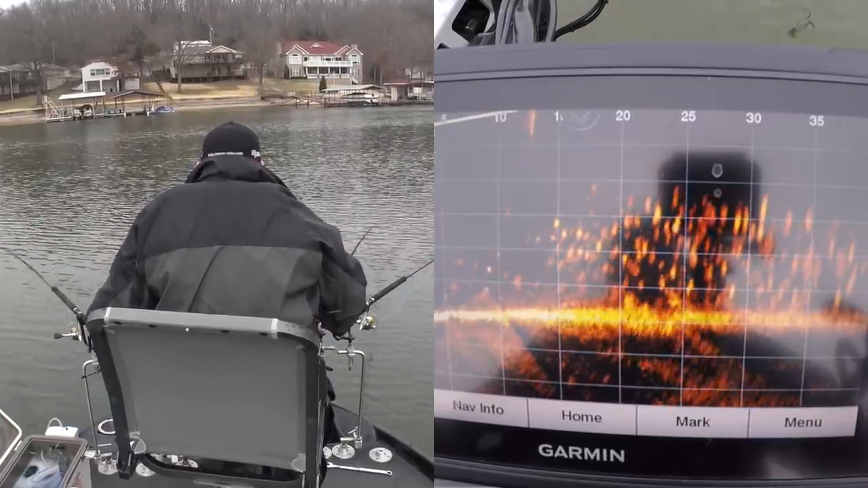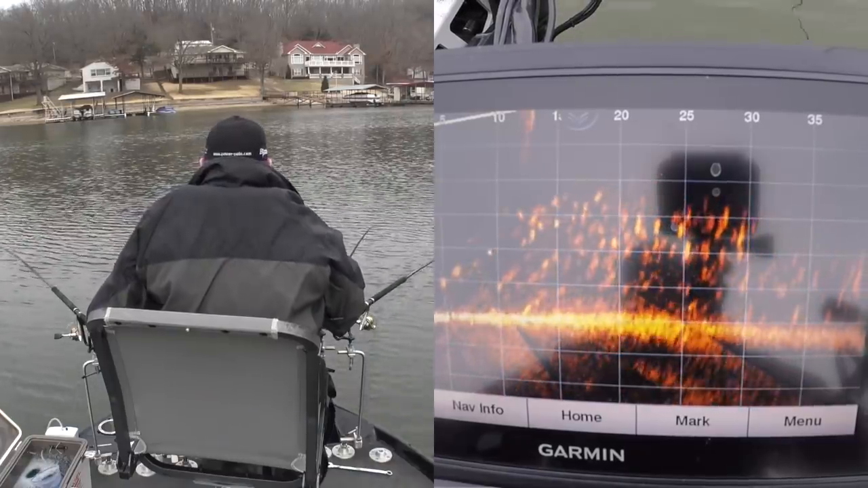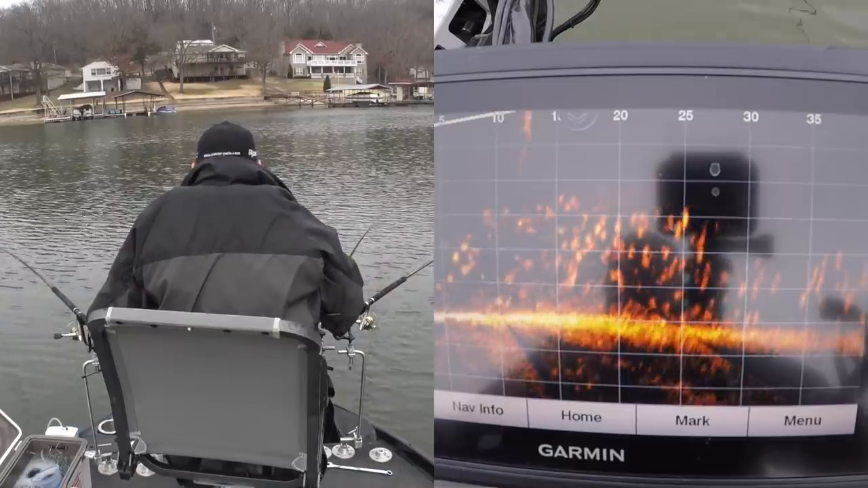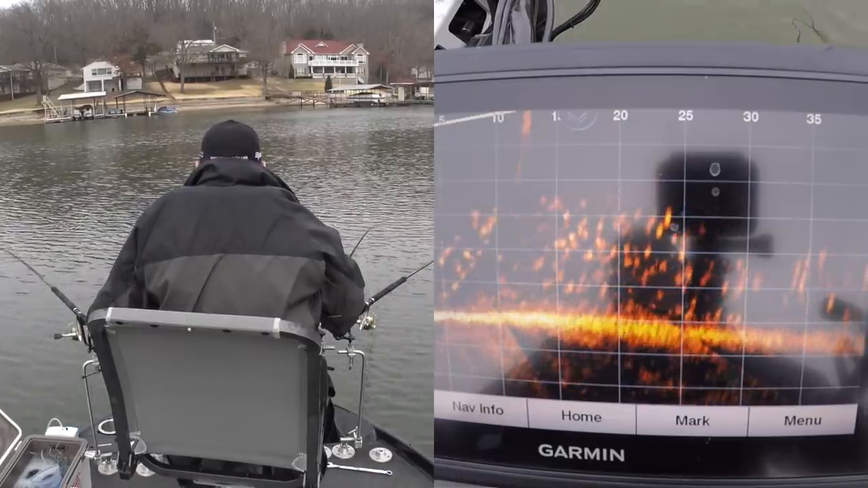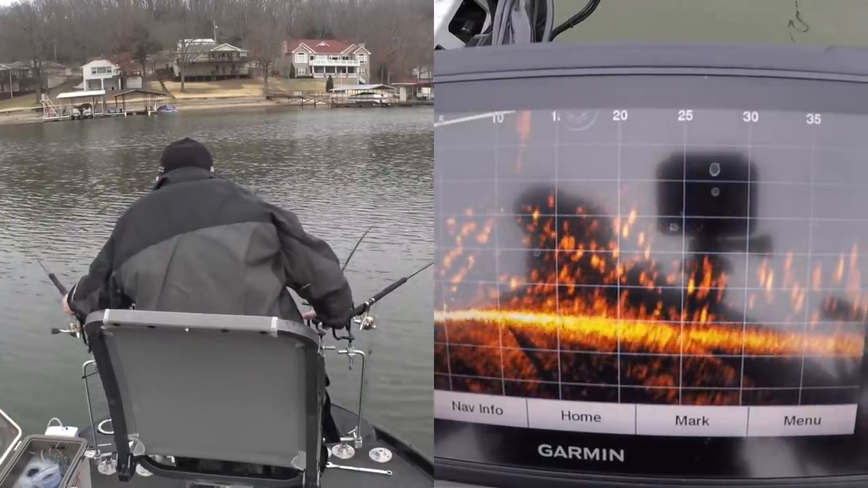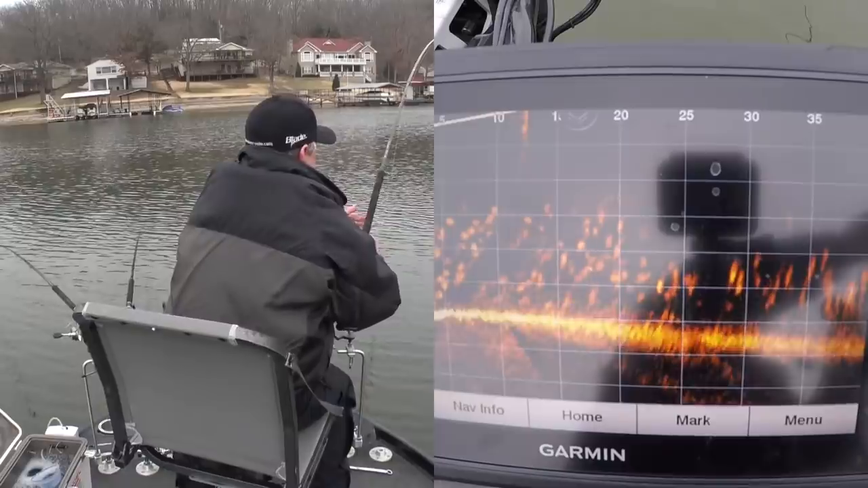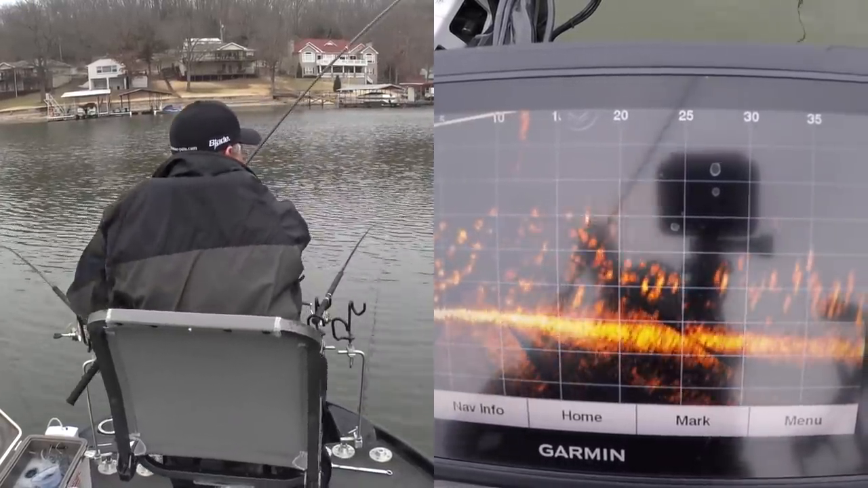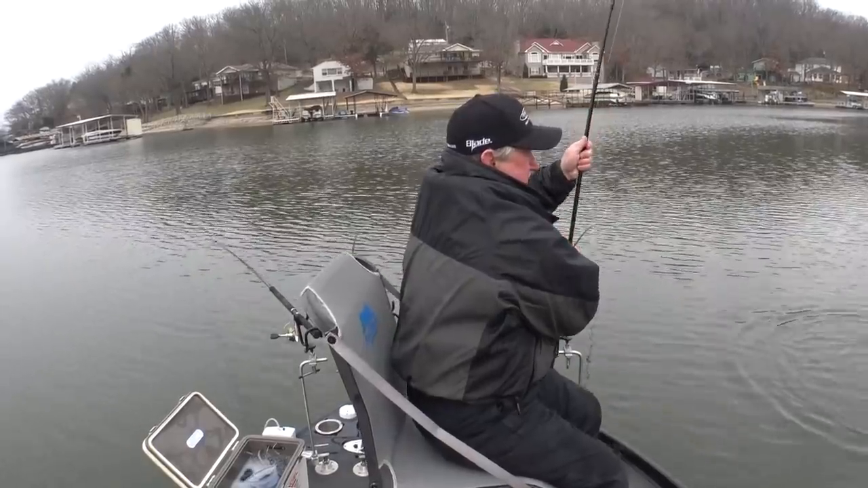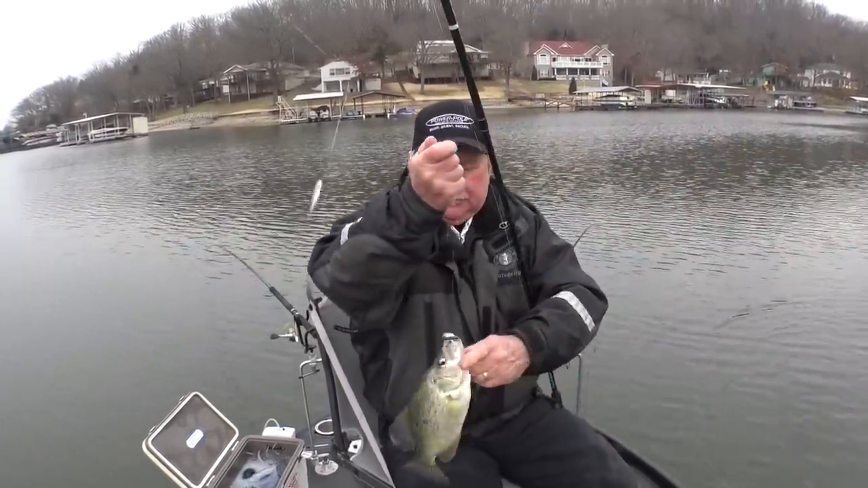We ought to be getting bit. Come on, fishies. If those are crappie. Oh, there he is, right there. See him on the scope? Catch him. Look at that. Nice little black crappie. Good eater.